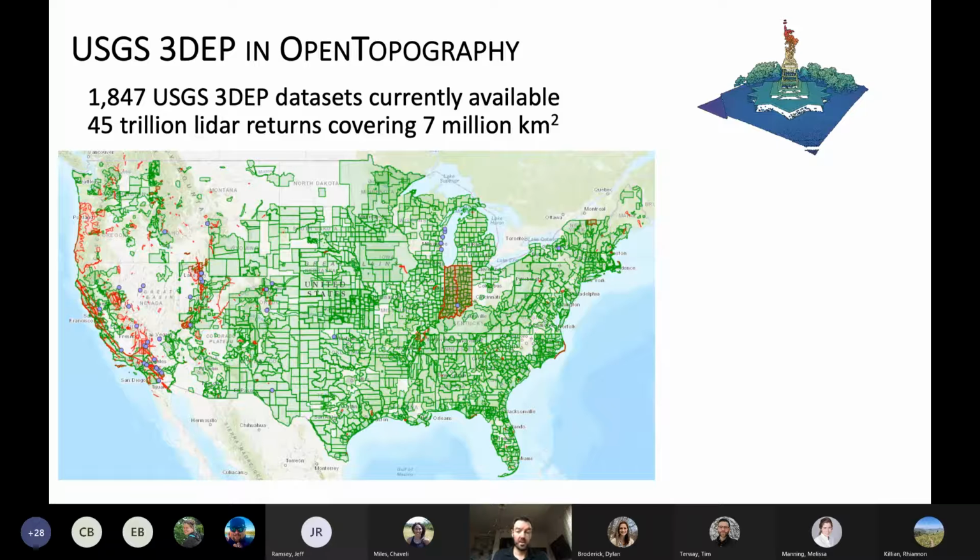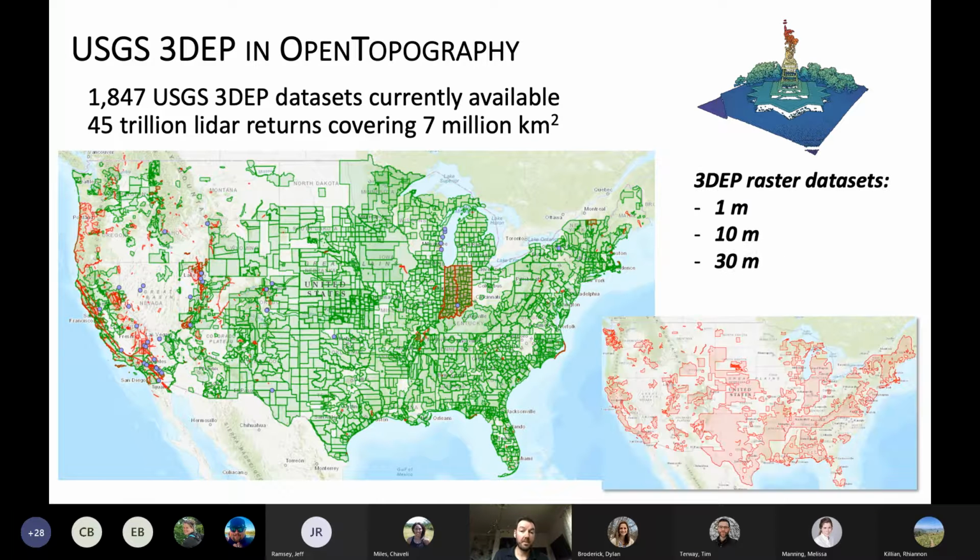This is what it looks like. This is basically the same map I showed at the very beginning: 45 trillion LiDAR returns over 7 million square kilometers currently in the USGS 3DEP program. The other thing available through OpenTopography are the 3DEP raster derivatives. For every point cloud data set, USGS goes through a process of QA/QC and then converts that data into a 1 meter digital terrain model, the bare earth product, and then uses that same data set to rebuild the 10 and 30 meter products, what we would historically have called the National Elevation Dataset products. These are all accessible through OpenTopography as simple clip and ship operations.